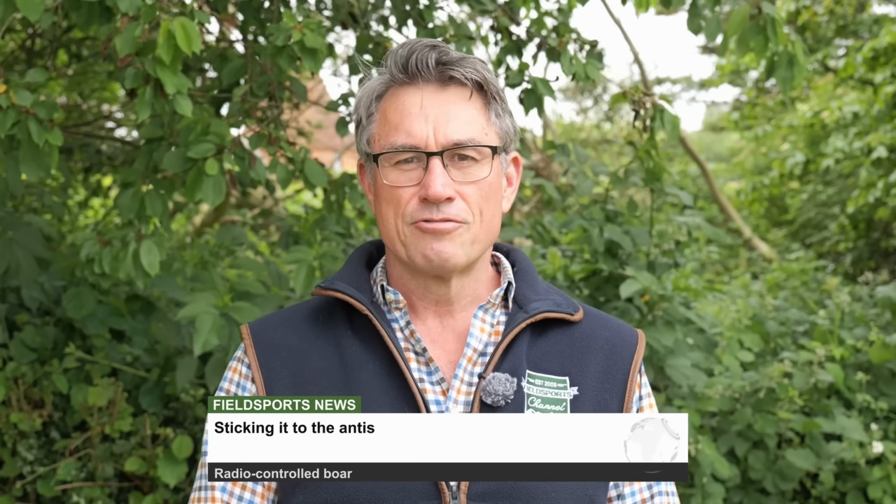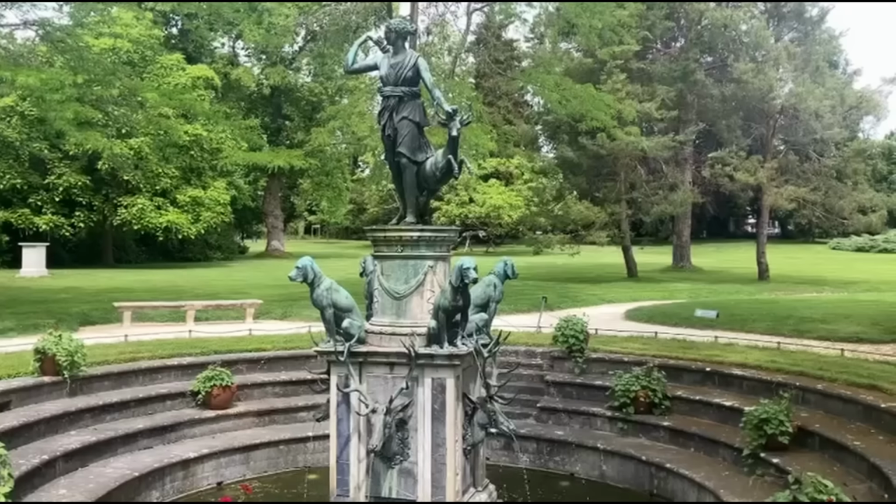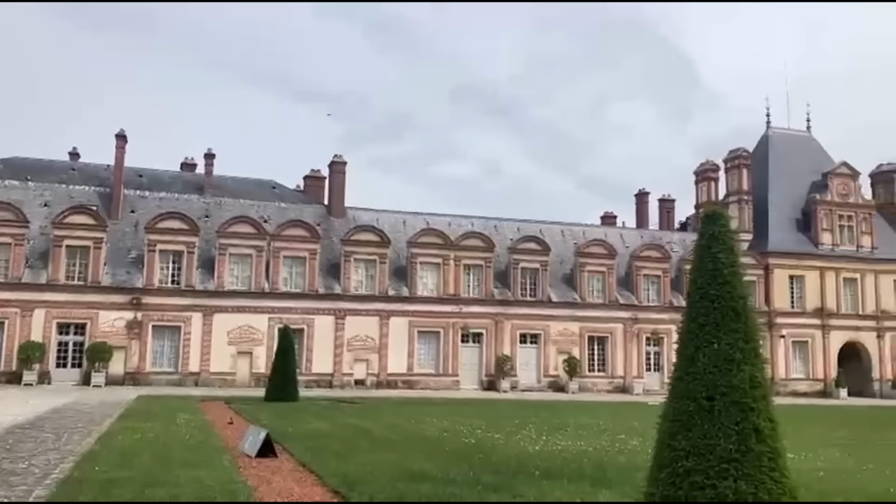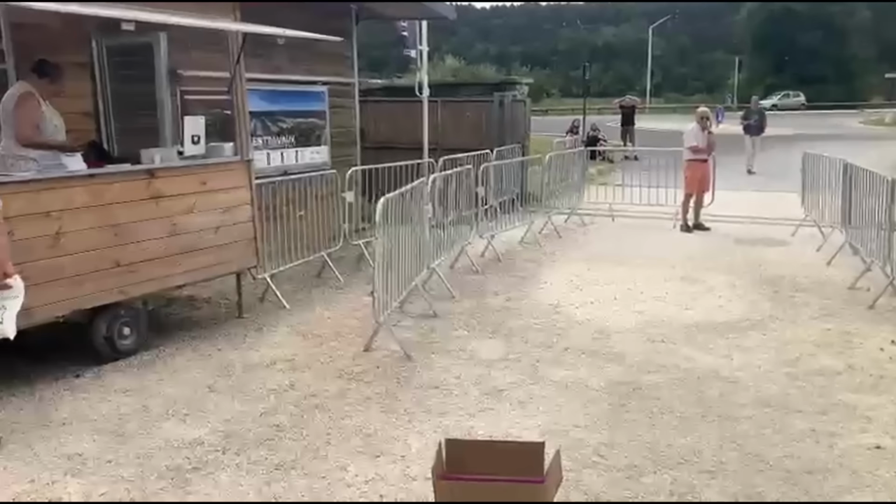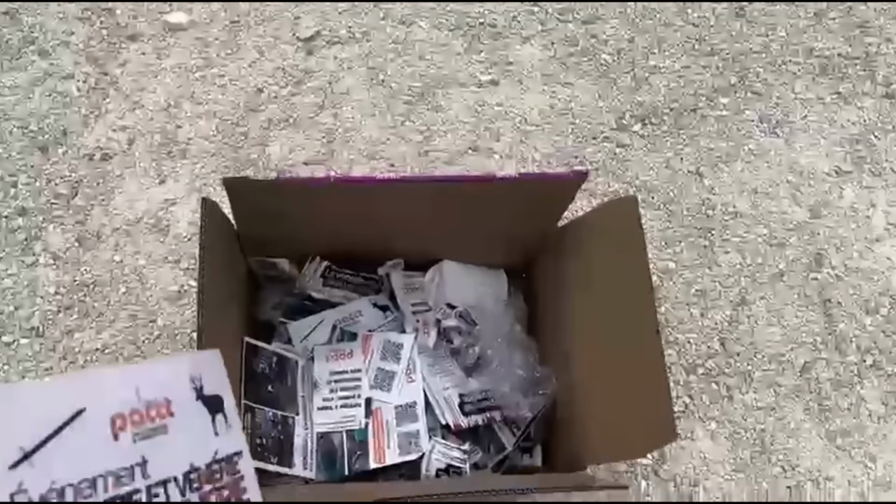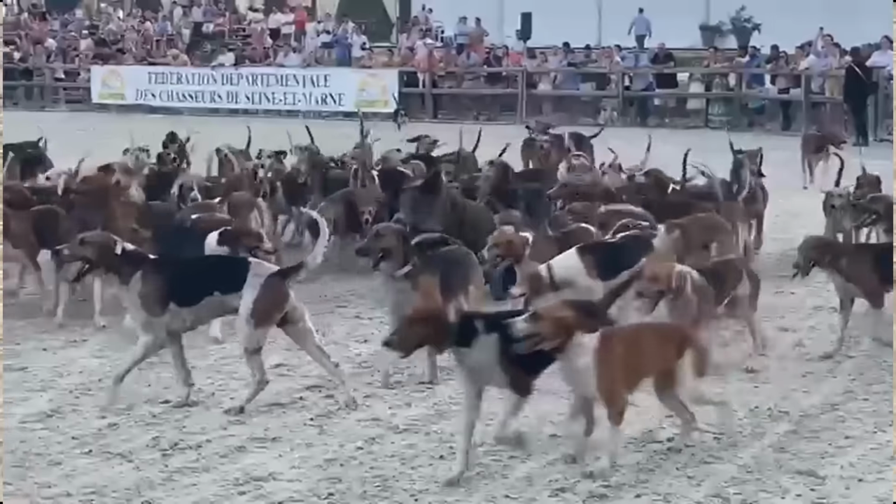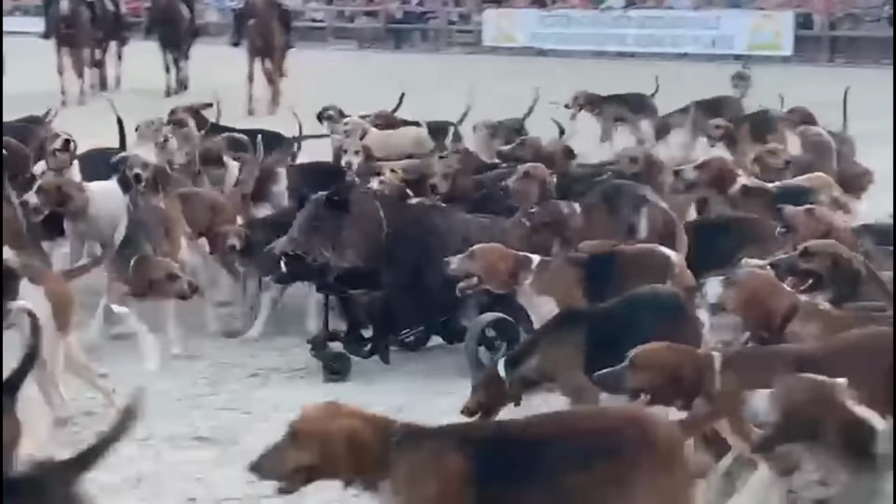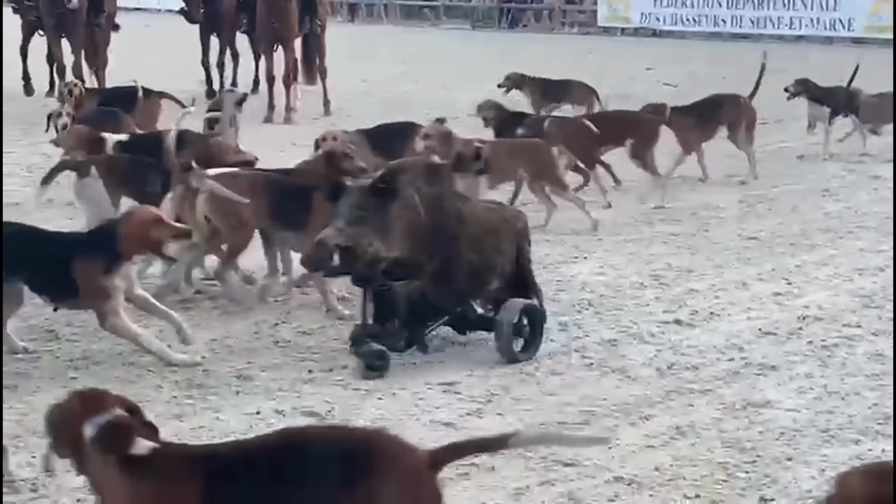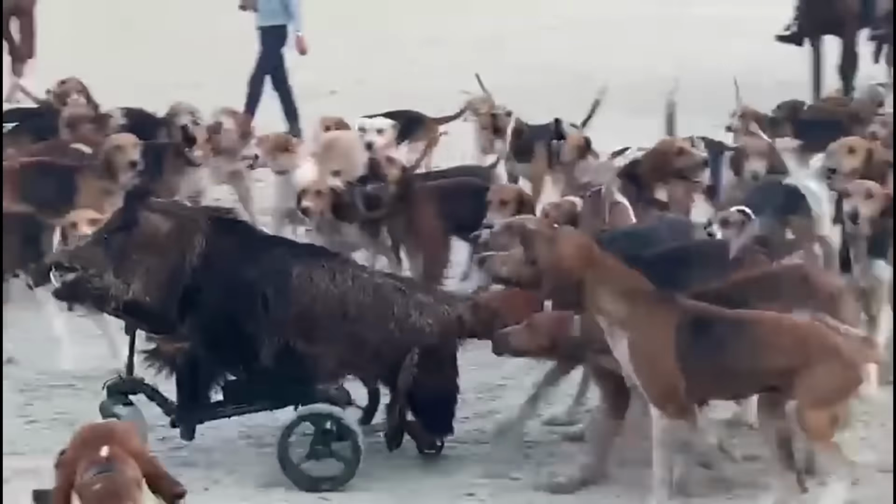And finally, the French really know how to run a game fair. The Fontainebleau celebration of hunting at the end of May 2026 had aunties handing out leaflets outside the gate. Inside the gate, organisers kindly provided a bin for visitors to dispose of those leaflets. And when it comes to hound displays, nothing revs up the boarhounds like a radio-controlled wild boar. Thanks for the footage to Ed Swales from Hunting Kind, who was speaking at the event.